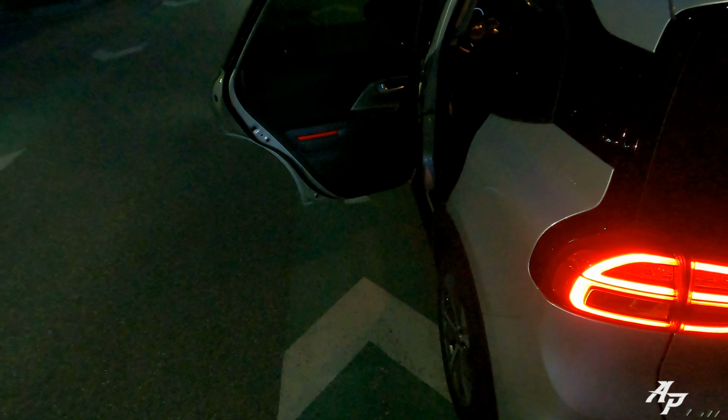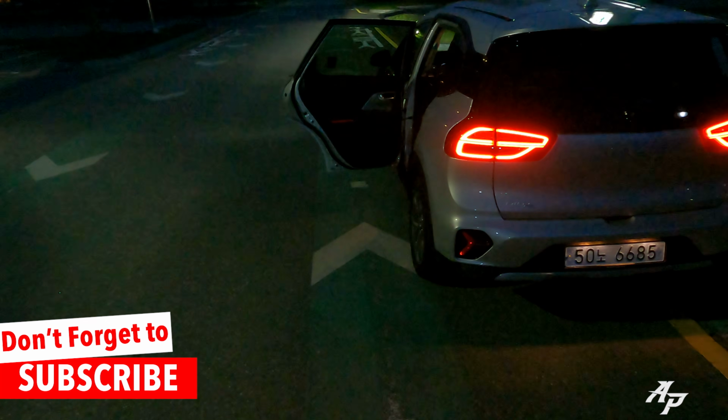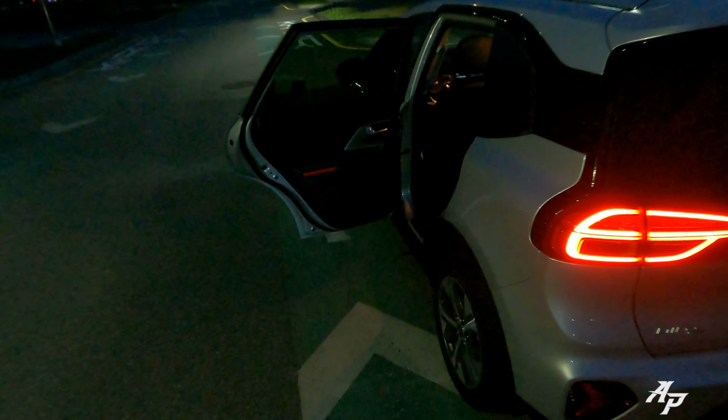Let me quickly show you the second row seats. I really like that Kia has added this reflector. Let's say somebody opens the door, the rear passenger opens the door, and it will reflect the light. So if there's a car coming, it'll be more noticeable. I kind of do like that. And they also give you this handle. I'm about 6'2", and there's really much better headroom. A bit tight, but why not? Like I told you, it's less expensive compared to the all new second generation Kia Niro EV.